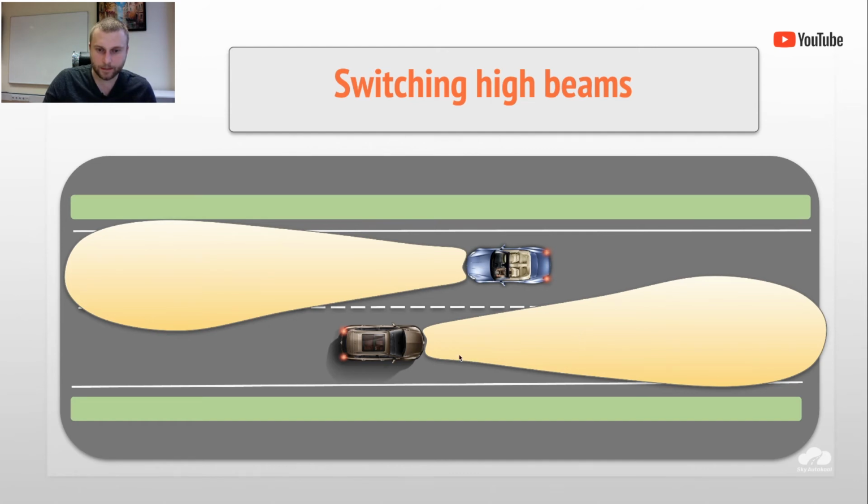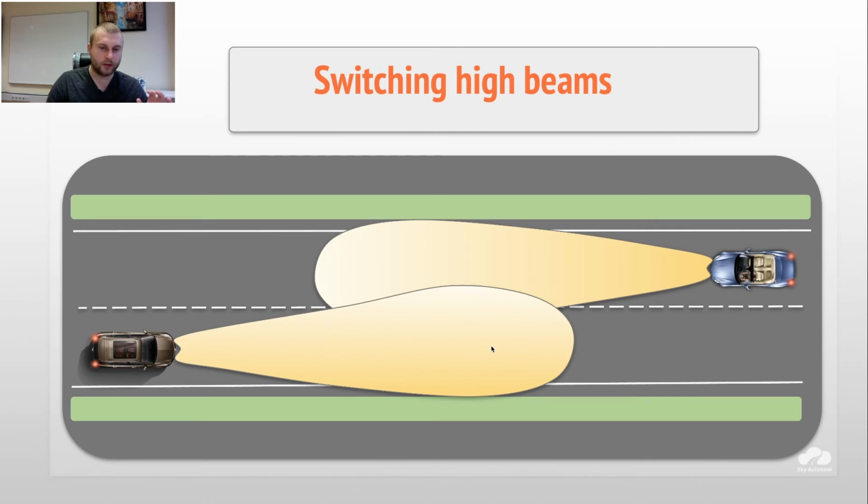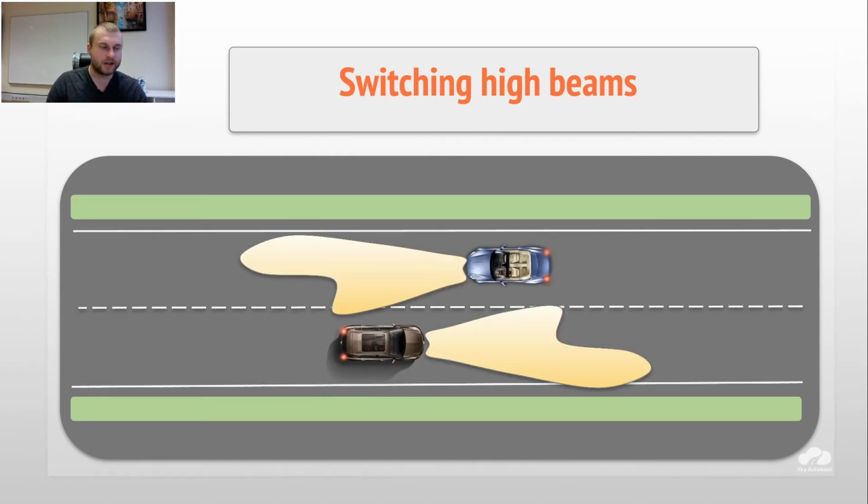And also a very important thing here: when you use low beams and high beams, right? In this moment, you don't see the road properly. Let's say when you switch off the high beams and low beams, in this moment you still see properly because both of you are illuminating the road. But here, the illumination of this side of the road disappears, right?